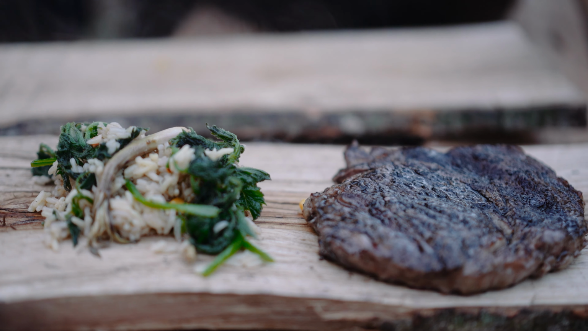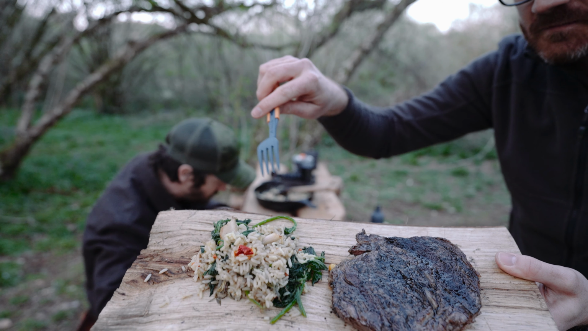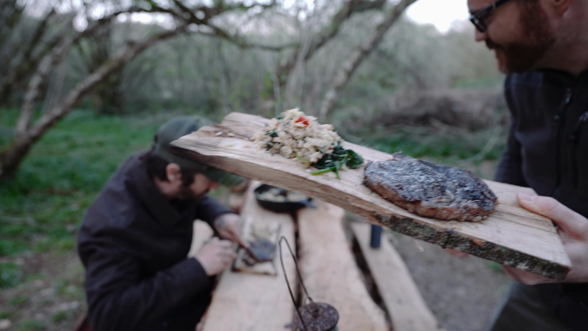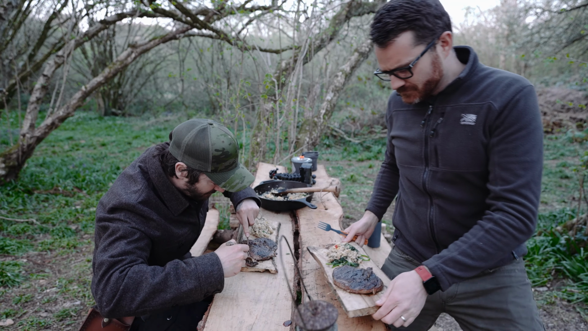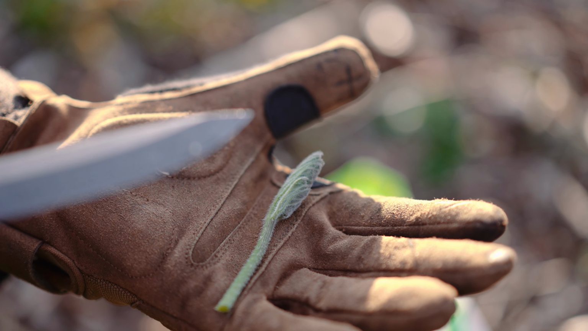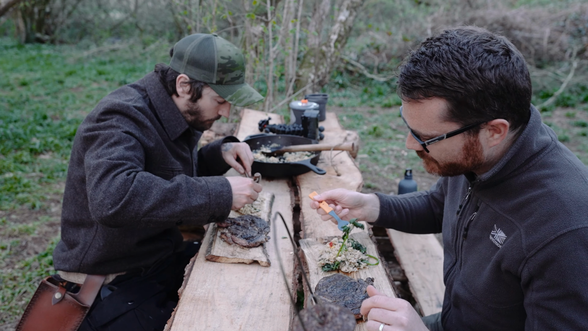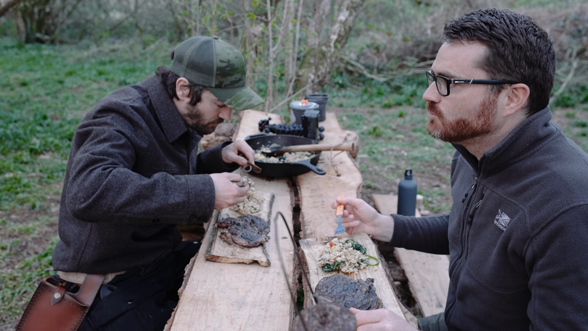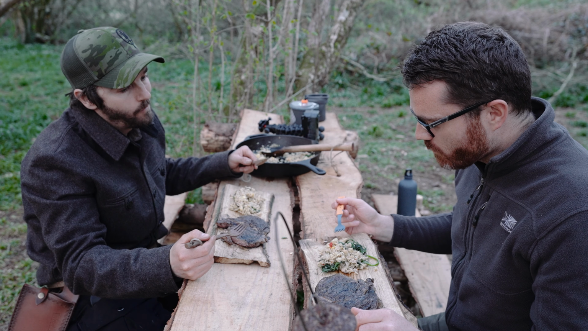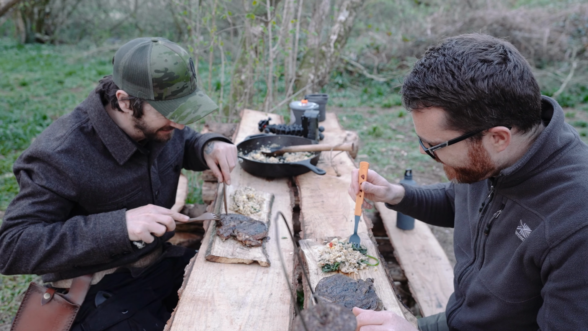Look what Rob just cooked. Vegetables of the forest and meat of the field. That's what we got. Hogweed, wild garlic, and nettles. As I said earlier, this is better than anything I've made in the last 6 months.